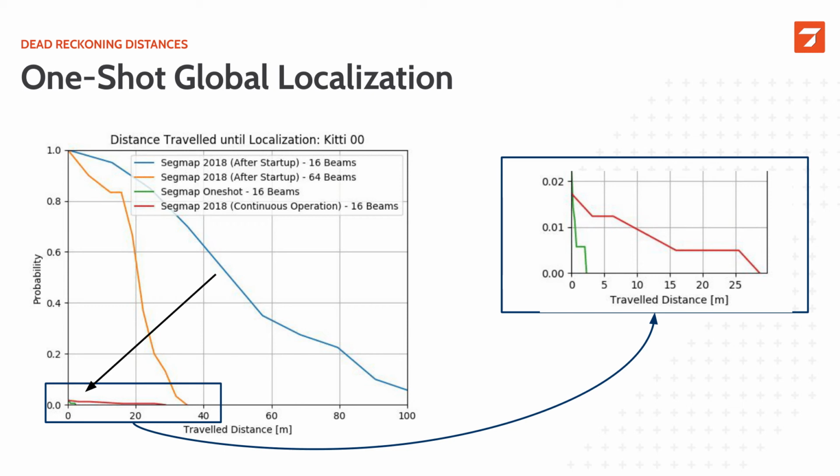In red, we have SegMap again, and in this case, we assume that an integrated point cloud is always available. And here we would depend on the movement of the robot, and it's not exactly the kidnapped robot problem that we are solving with OneShot. And finally, we see in green that OneShot performs very nicely. So in this experiment, we had 98% of the scans that can localize immediately without movement of the vehicle.